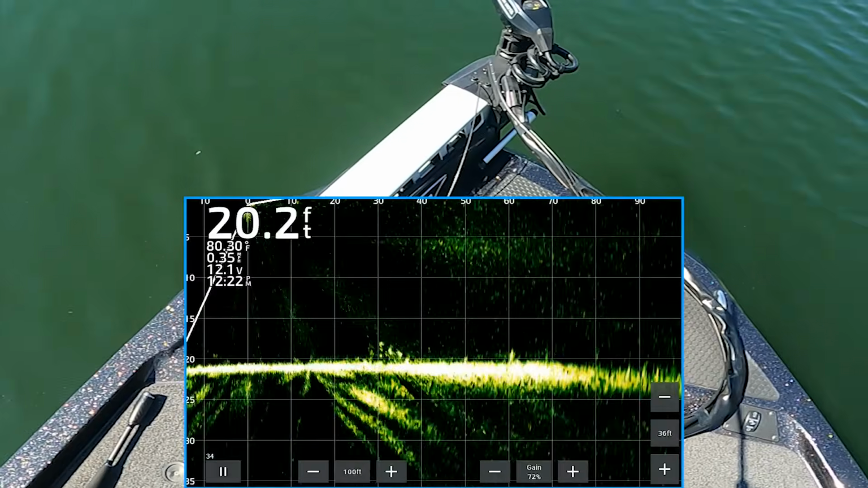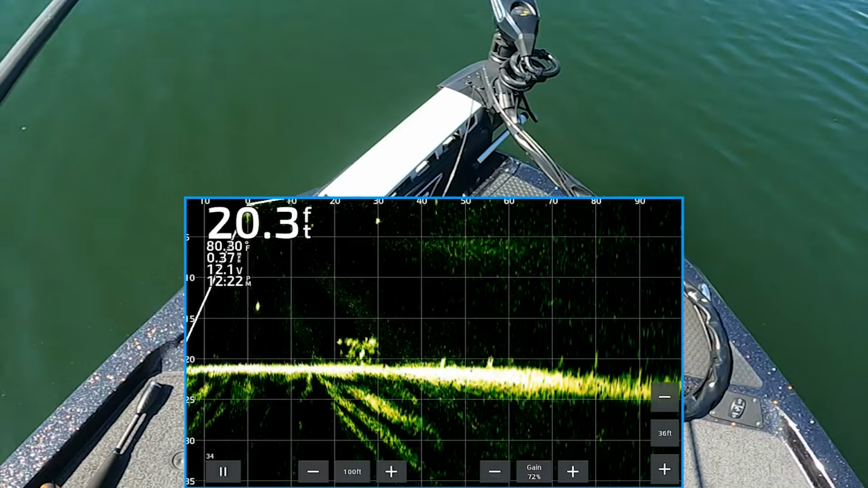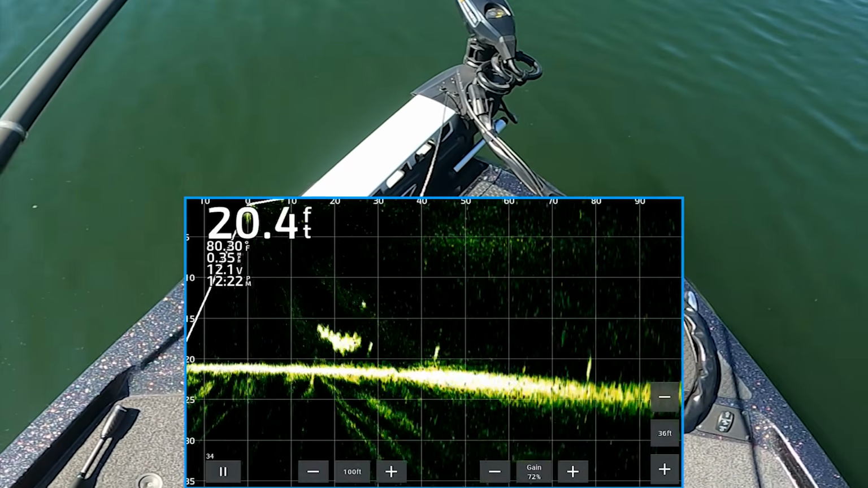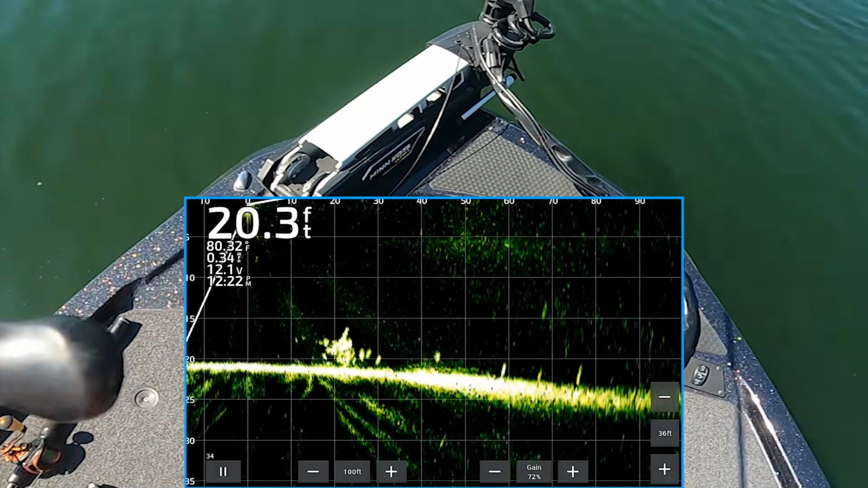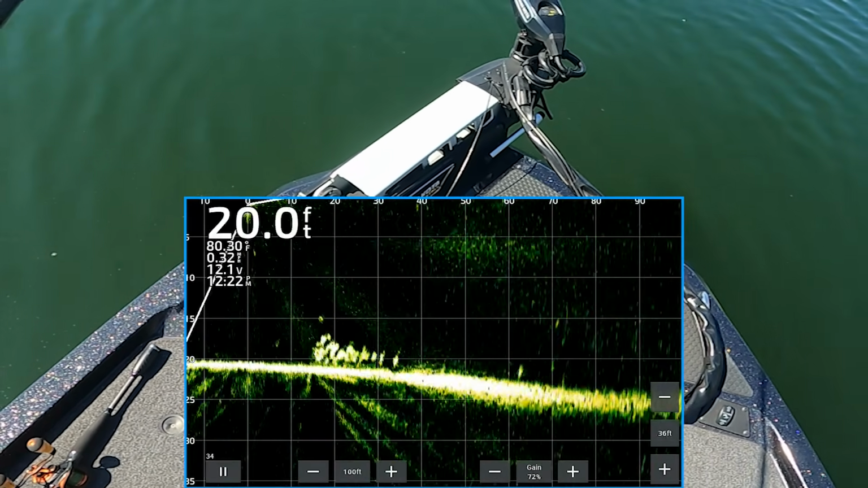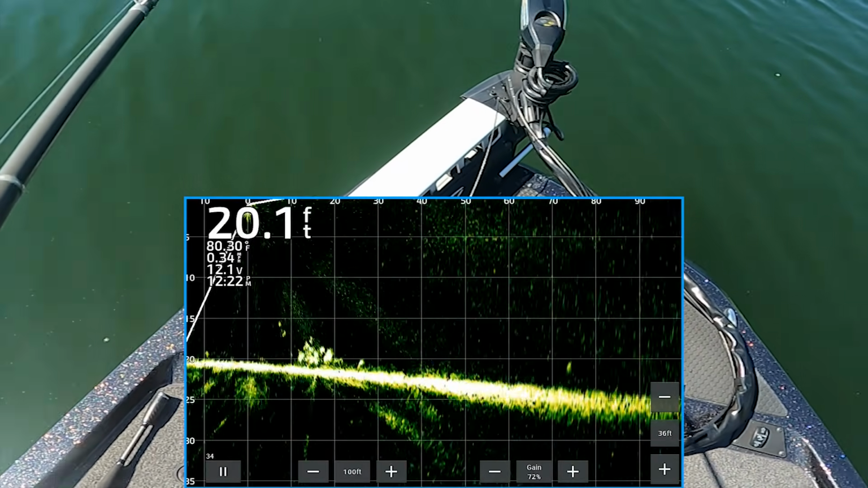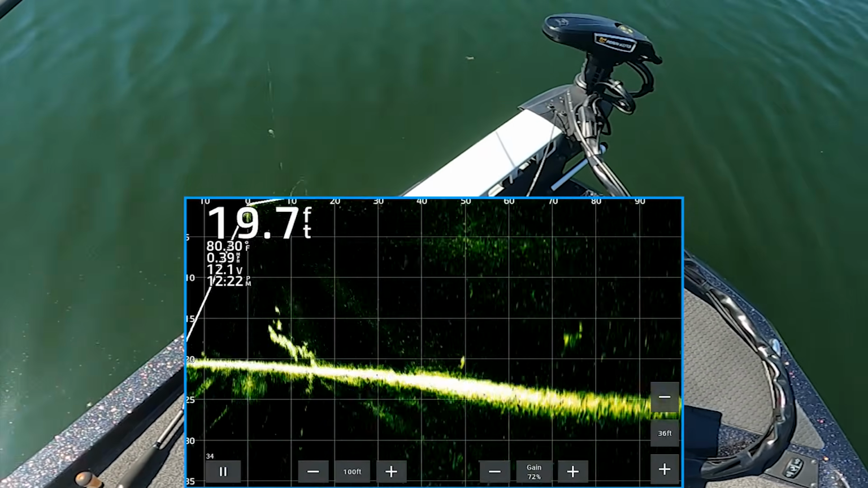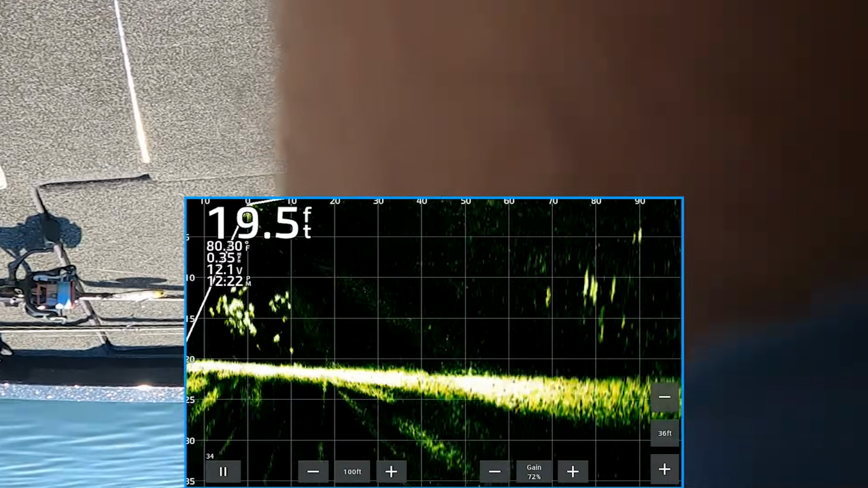So the size has been key though, man. Nobody's throwing these small ones at them. They see that normal spook and... look at that. Bunch of baby hybrids.